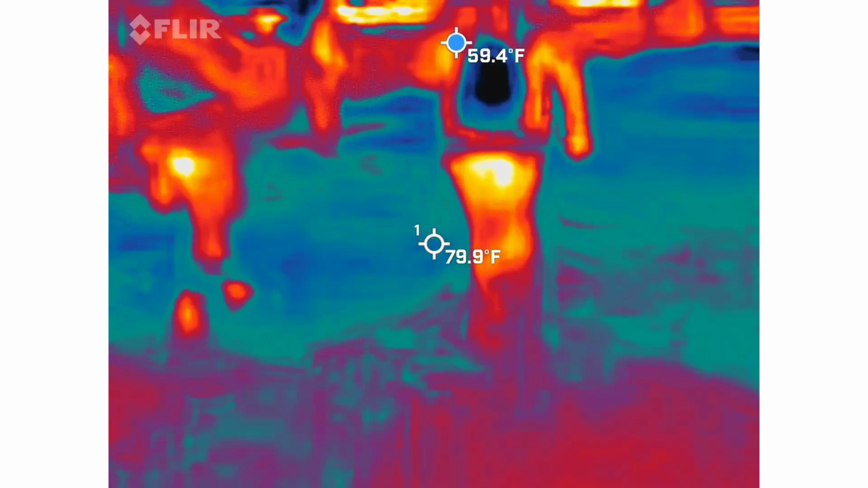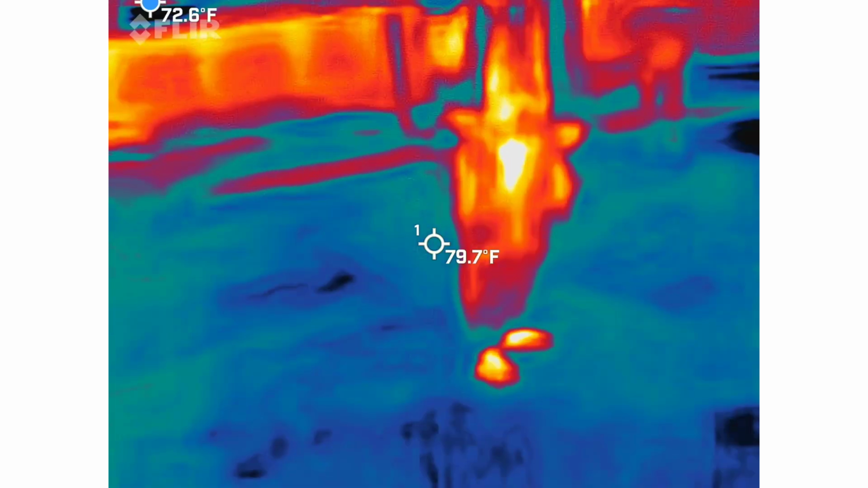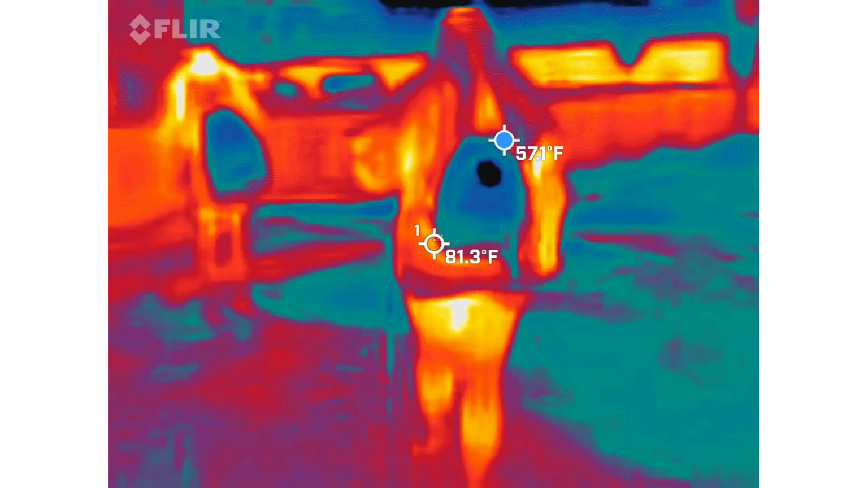It's flashing a lot now. Of course it is. You're moving. Reset. I reset it every time. But if you continue moving, it'll continue to go off.